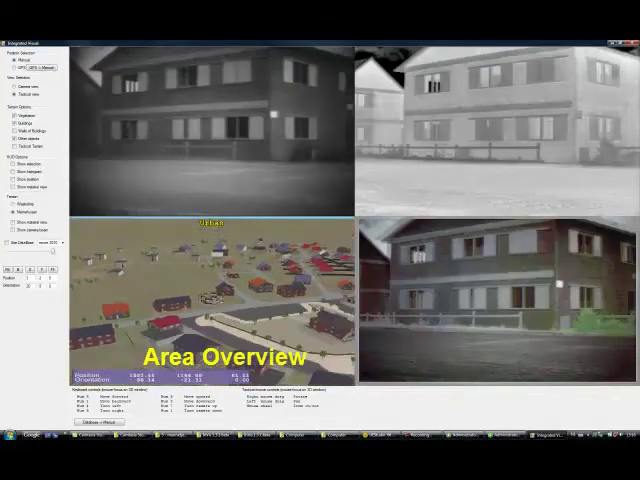In this example we show how subjects try to escape from a building using a smoke grenade. First, a smoke grenade is thrown. You see in the lower left visual and the near-infrared image that it's very hard to distinguish this man in the scene. In the thermal image you clearly can see the man, but you cannot see the smoke. And in the combined color night image you can both see the smoke and the man at all times, with a correct representation of the colors of grass and vegetation and sky.